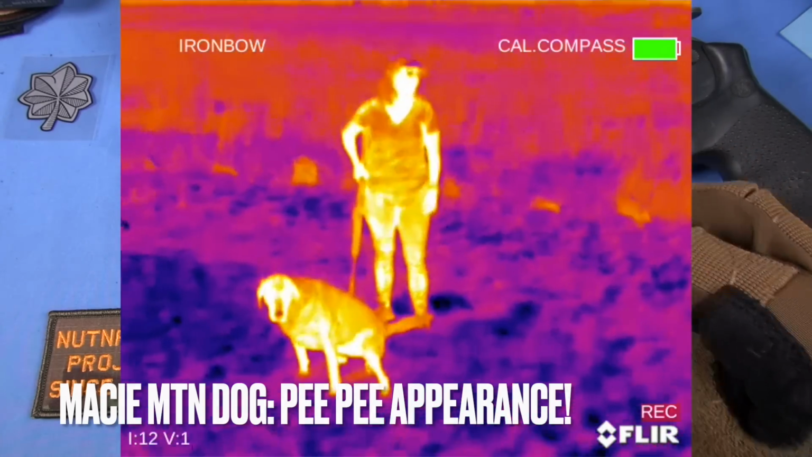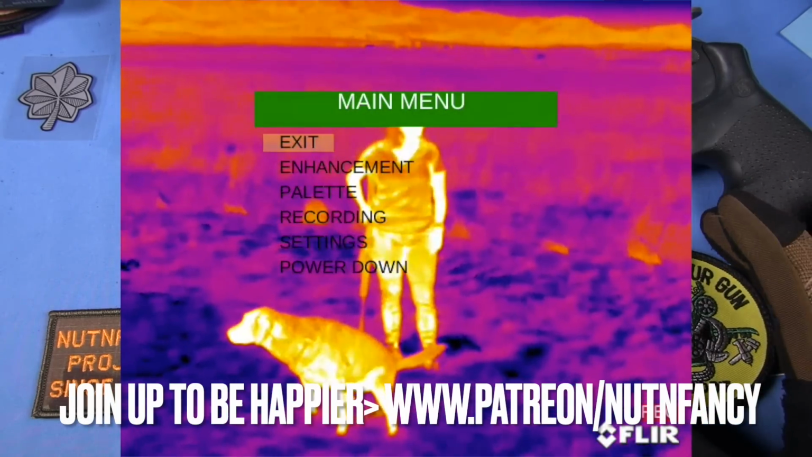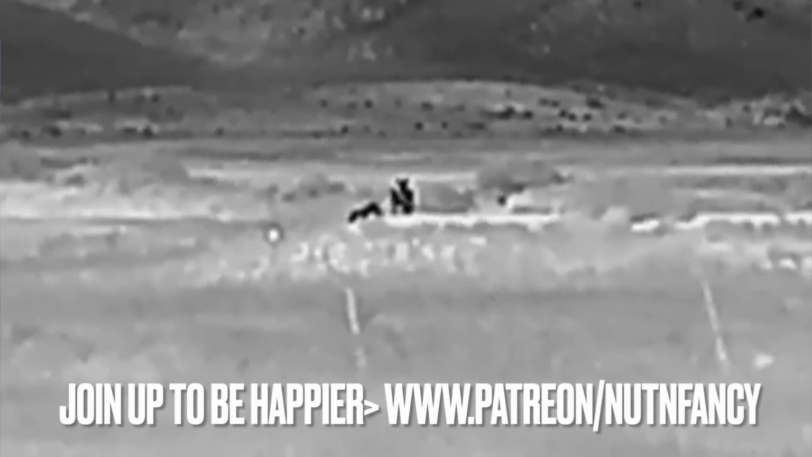I found the battery in this to last very well, albeit I tested it in warm conditions. You take it down to 20 degrees Fahrenheit, it might have a less runtime, especially if you're running video, taking pictures, or if you have Wi-Fi or Bluetooth enabled. Yes, it has both of those features.